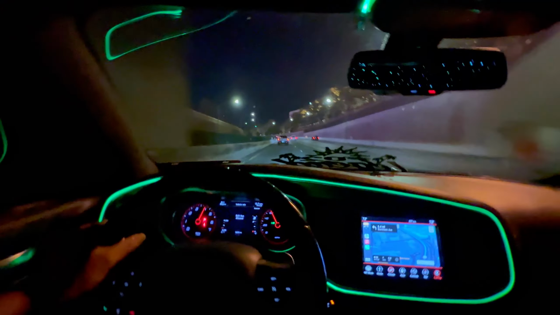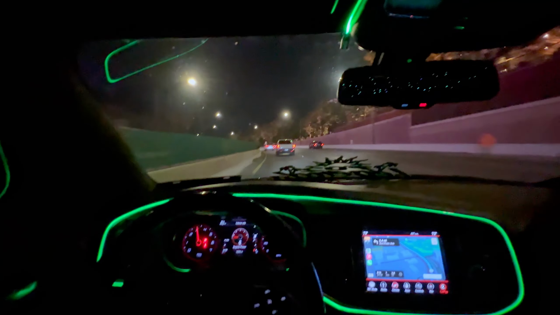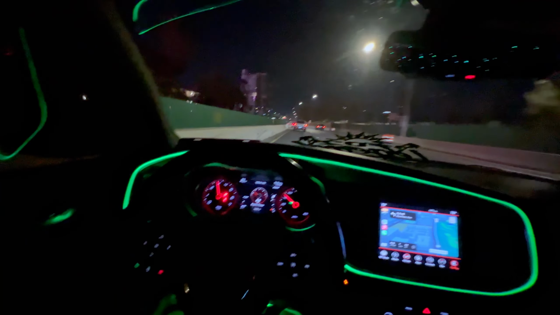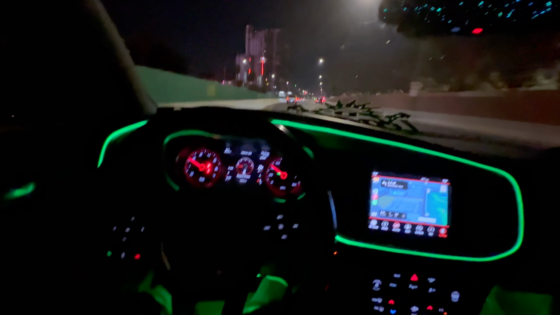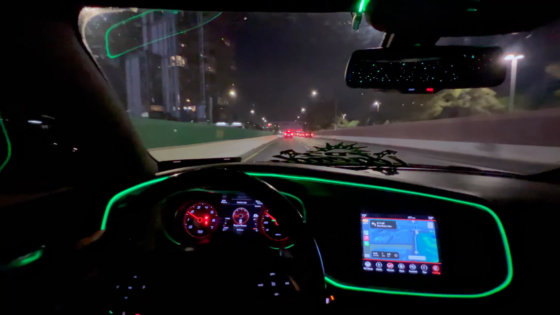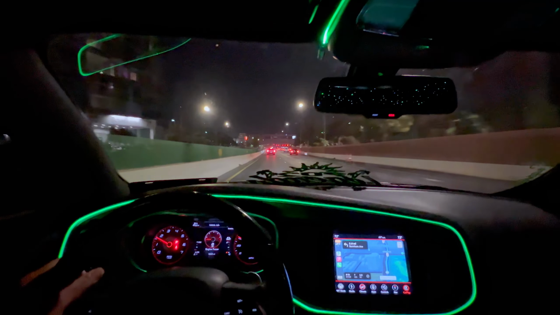I will not be rolling my window down. I just washed my car, man. That will look ugly as hell. Y'all know when you get those streak marks from rolling your window up and down after you just washed your car? I don't want those. I'm trying to make sure I don't get those. So literally, that's why I didn't roll my window down. If I come back this way, I will definitely roll my window down for y'all.